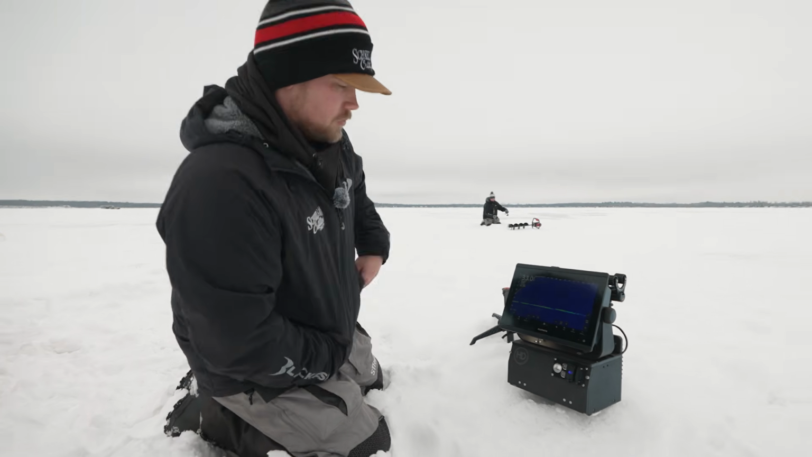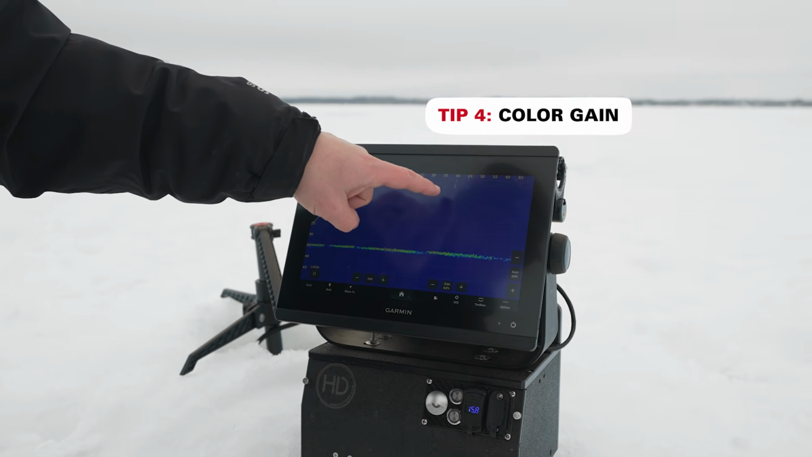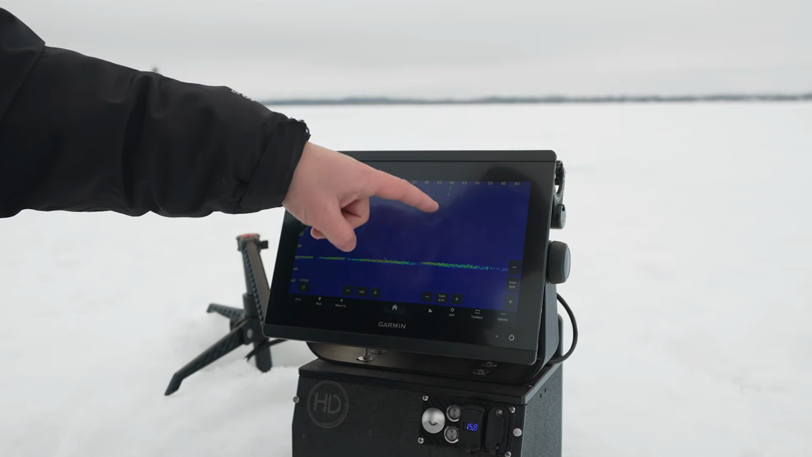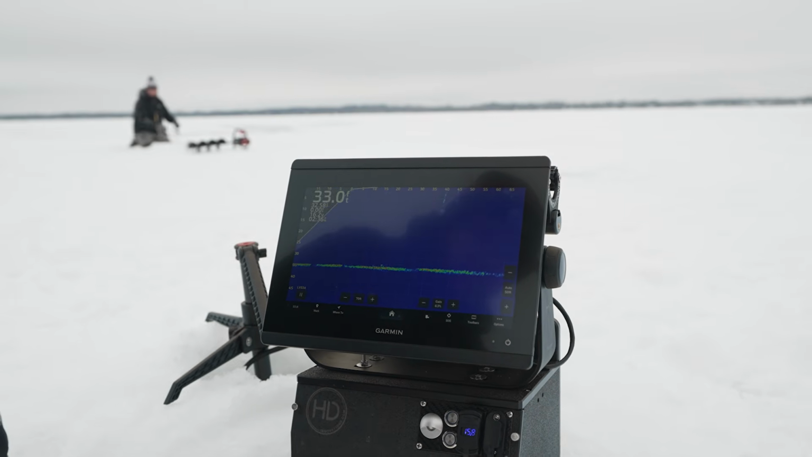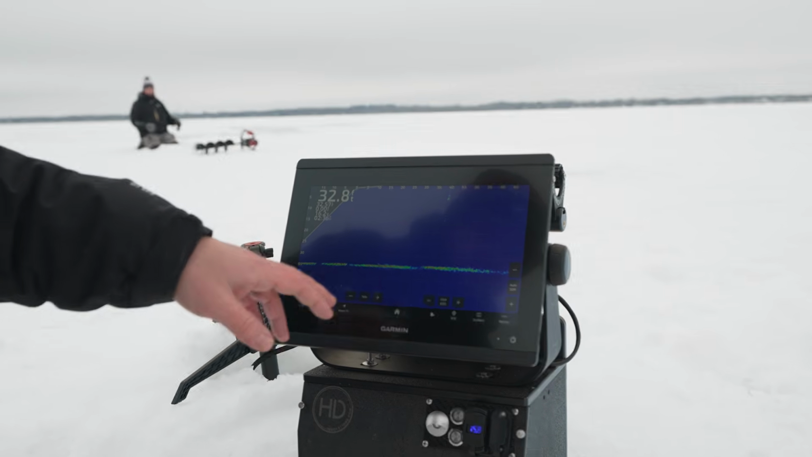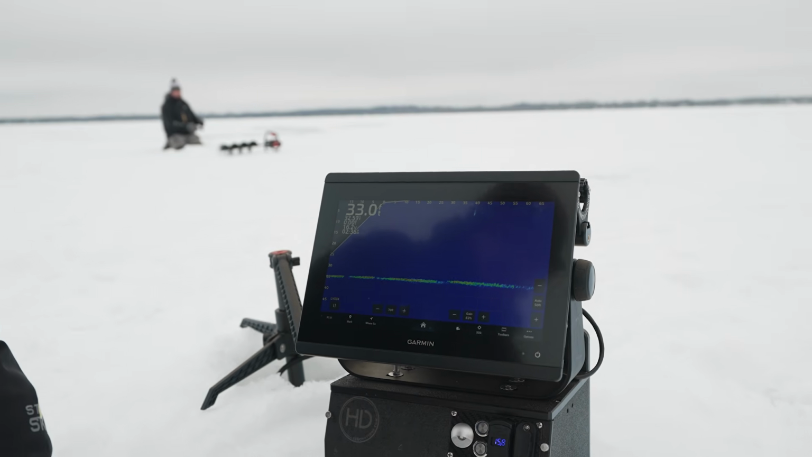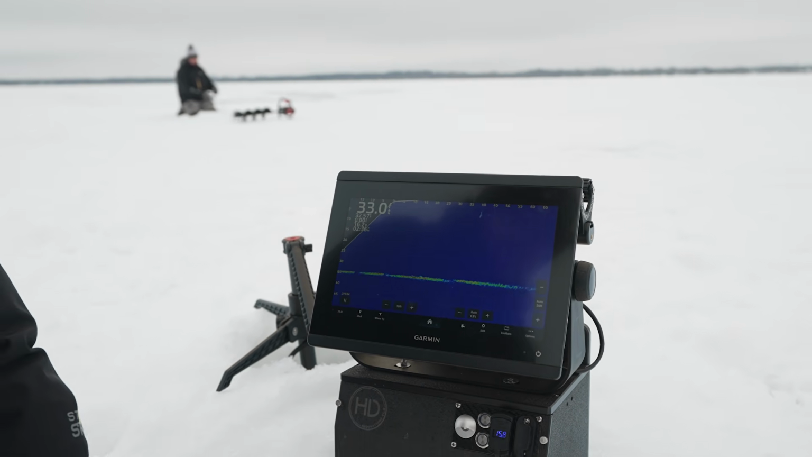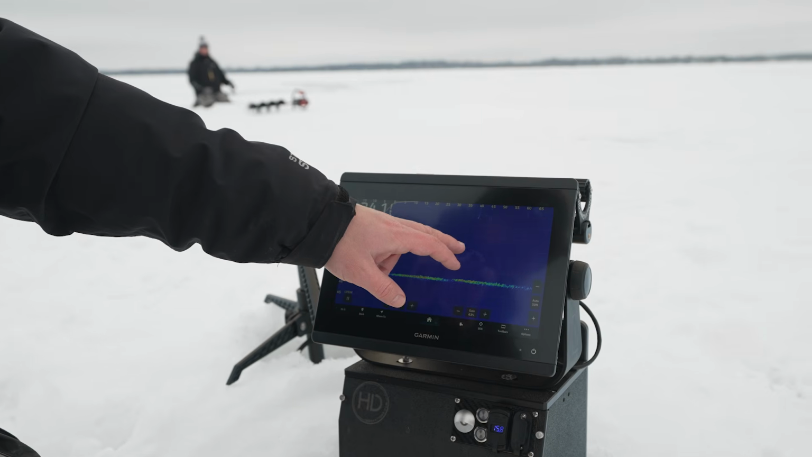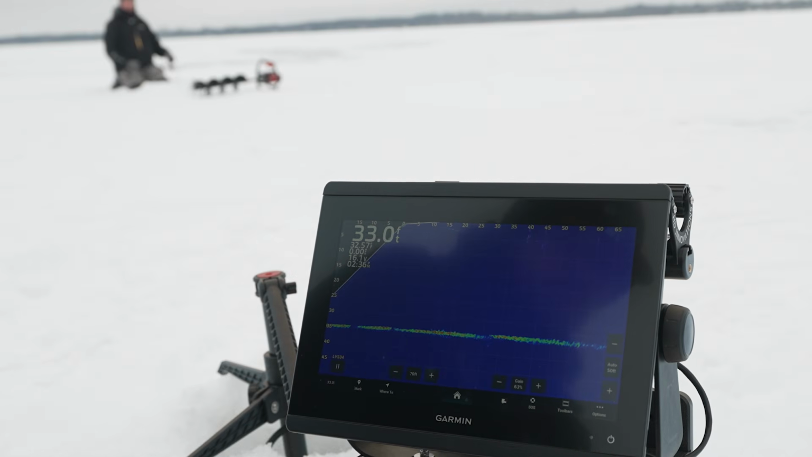So as far as the gain goes, there's two different types of gain. So we can faintly see his jig dropping down here, or his line going down. He does have braided line on. But a lot of people like to have their screen extremely clear so you can see some fish on the bottom, but you don't have a bunch of background noise. The downfall, in my opinion, to that is like with his jig dropping down here, you don't get a great return on it. I feel like it filters out almost too much.